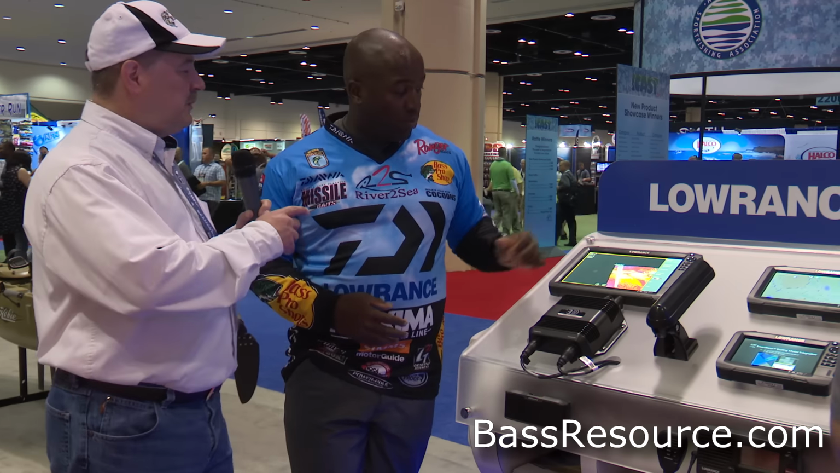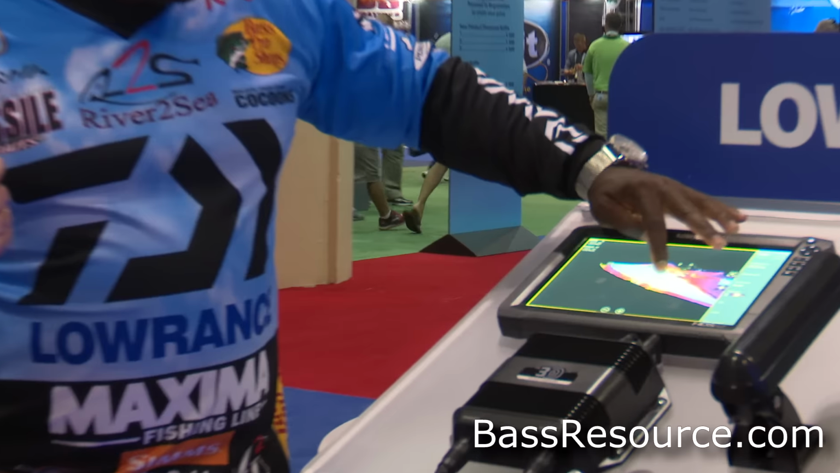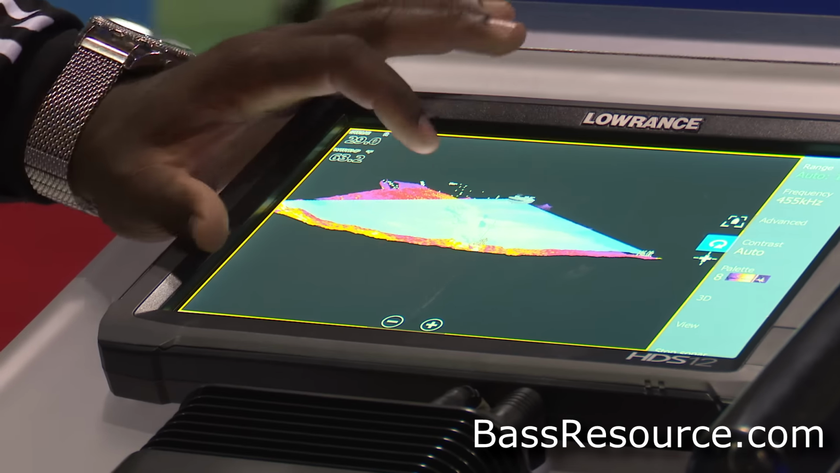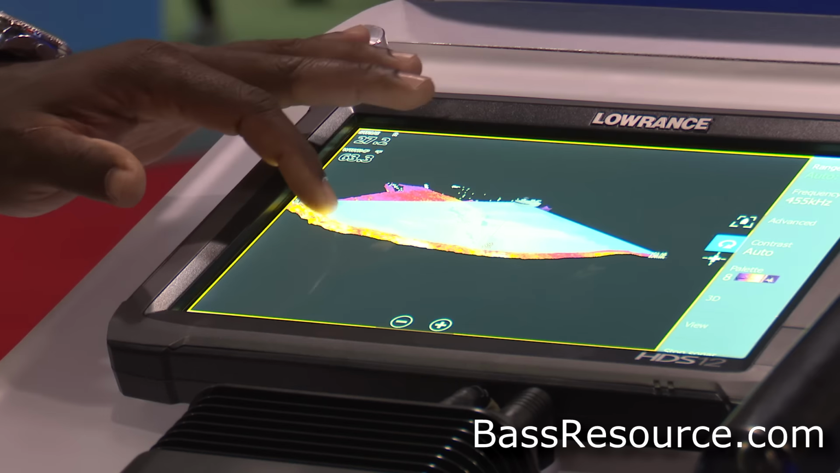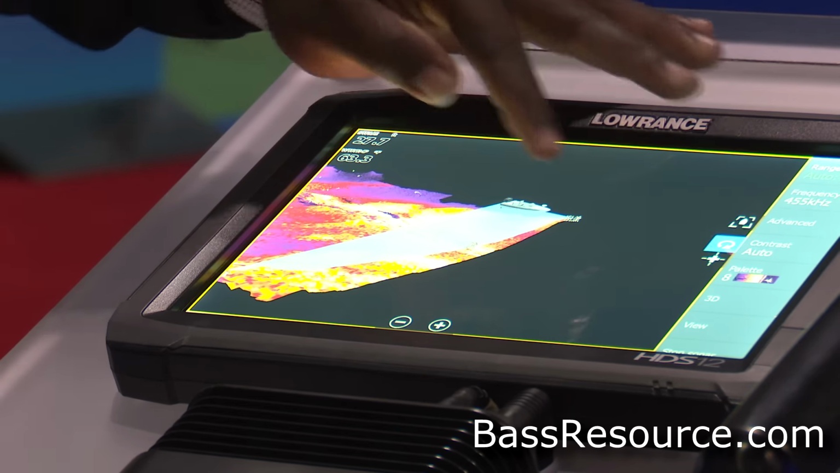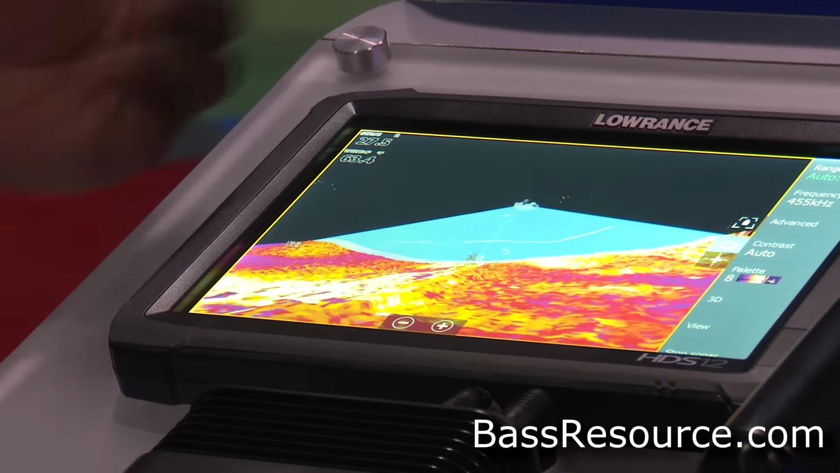So show me that again. You can just pivot around and look all the way around. You get a 360-degree view of how the fish are relating. Like you can see that we went over some fish here and we actually missed them, but we know that they're back there, so we can actually go back and see which part of the bank they're actually sitting. That is amazing. Yeah, it's awesome.